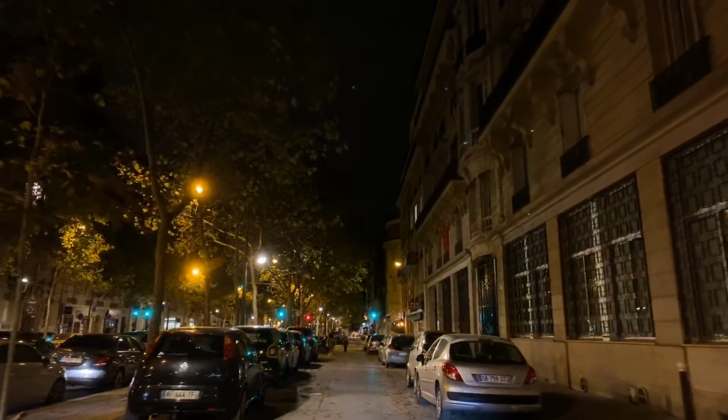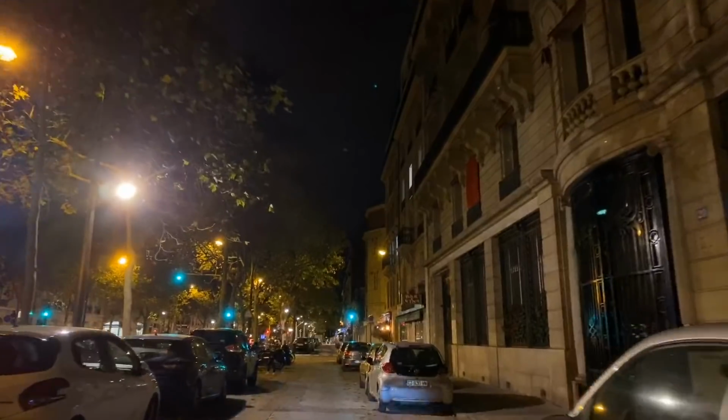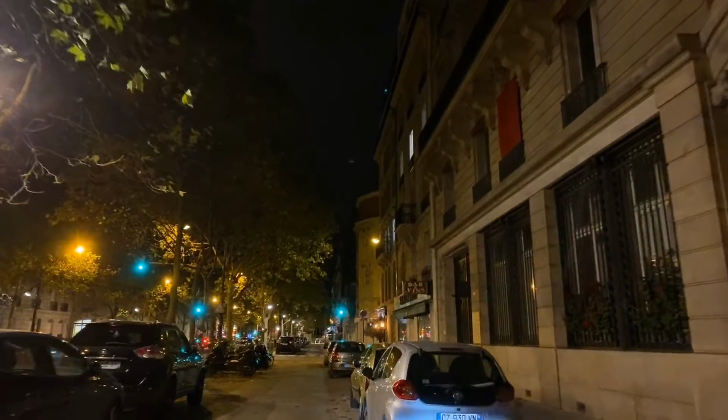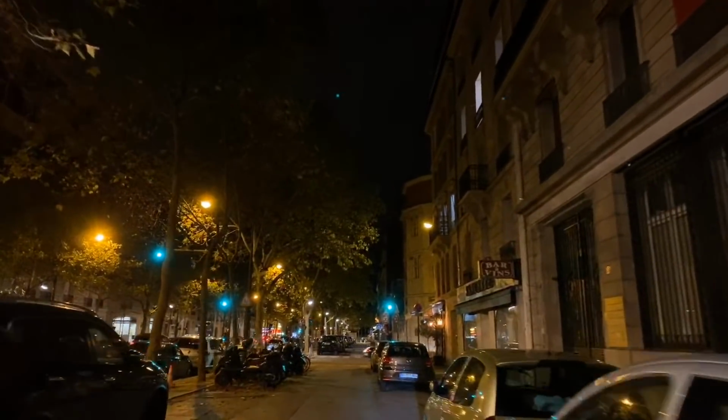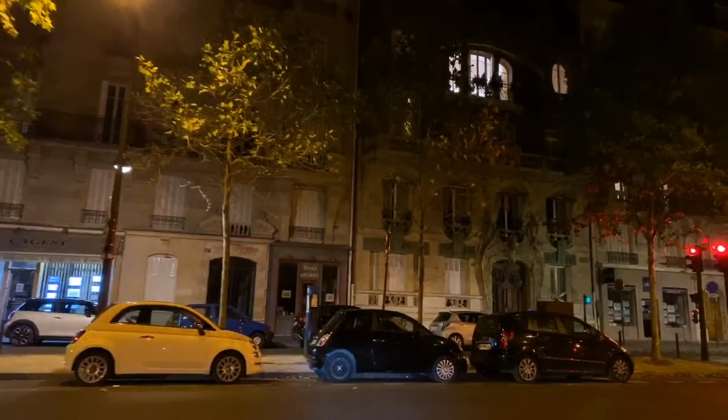Here's a pop quiz for all you hotshots. What building are we coming up on the left? Bonus points. Very special piece of architecture. I'm sure that smarty pants Darren knows. Don't you, Darren? Don't you?